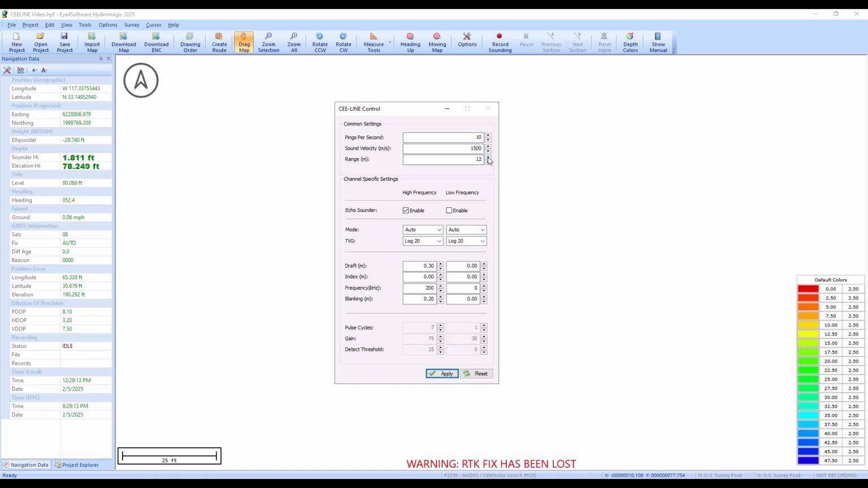So we can change our maximum depth for our survey in CEE-LINE in Hydromagic using the CEE-LINE control window. So we're applying these changes here, which means you don't have to open up the CEE-LINE Connect. And yeah, sound velocity as well, of course, and the echo sounder mode. Switch between the shallow mode and the auto mode here.